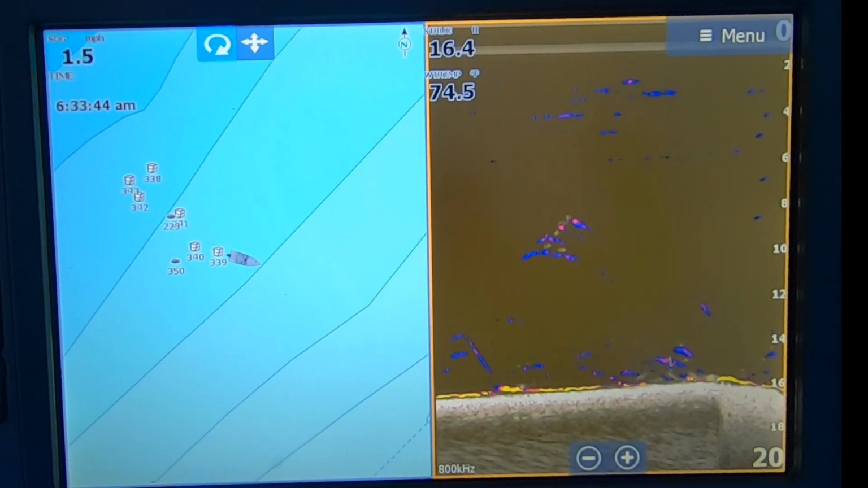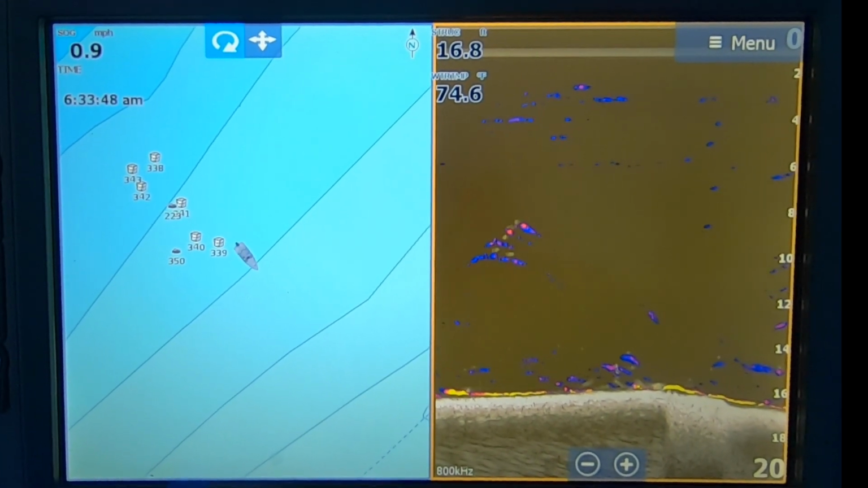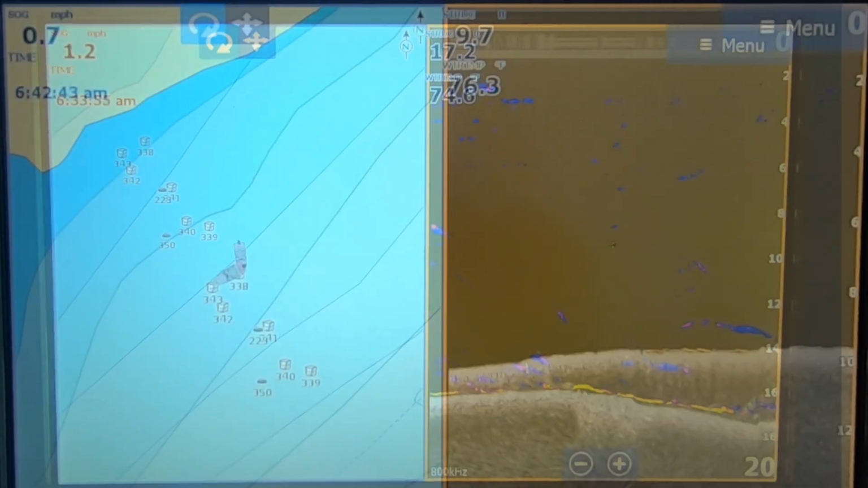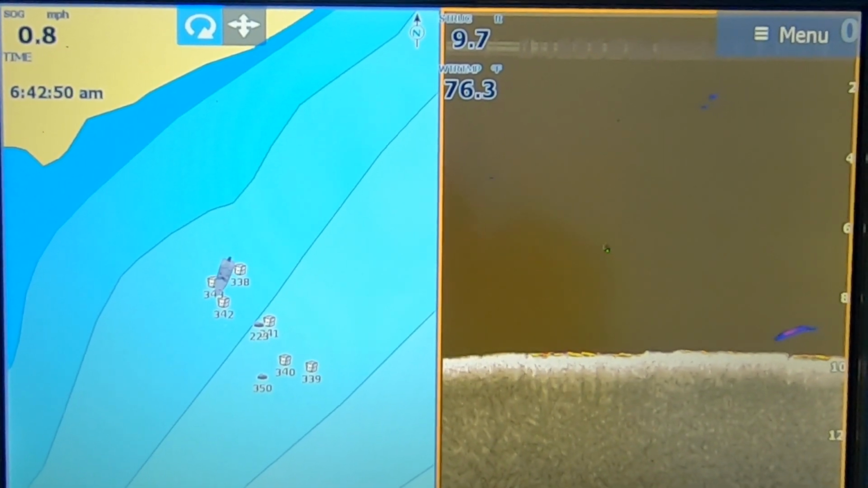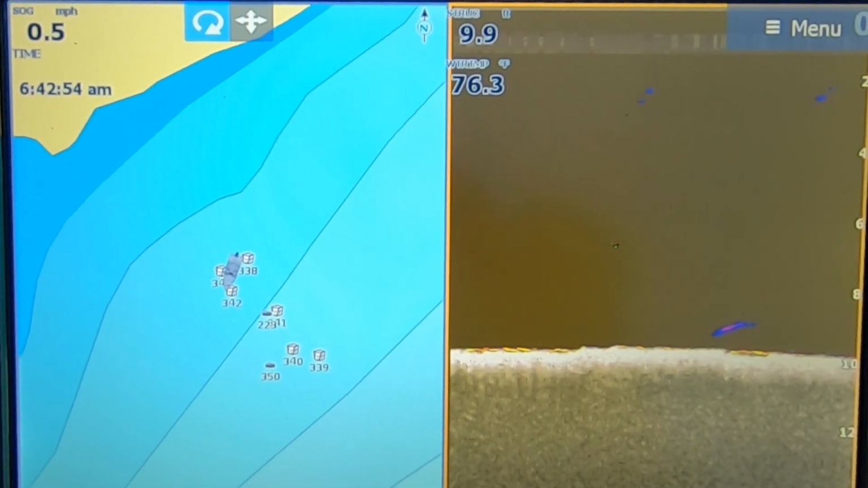You want to see them tight to the bottom too. You want to see them on the bottom. Those are the ones that are going to be a lot easier to catch. Now you can see the further I go out, the further that drops. This is still the same exact area, and now I'm on the shallowest point of it. You can see that it's 10 foot at the shallowest point.